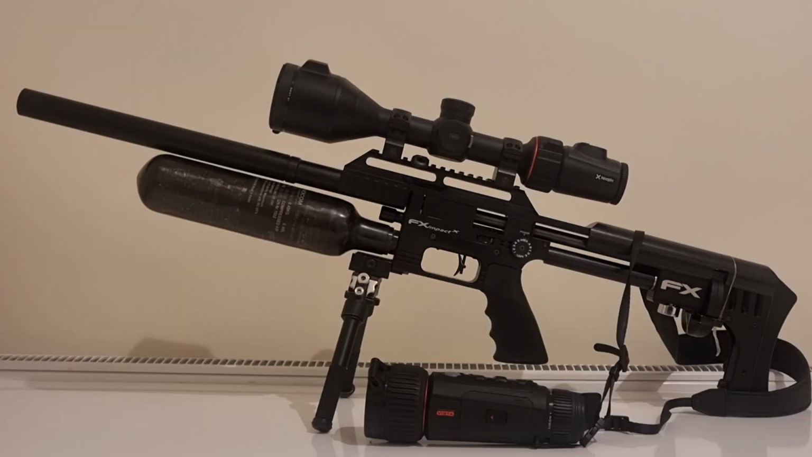My rifle choice for the evening is the FX Impact in .177 caliber. The scope is a thermal scope from P.P.P.C. The company only released today, the 25th of September.